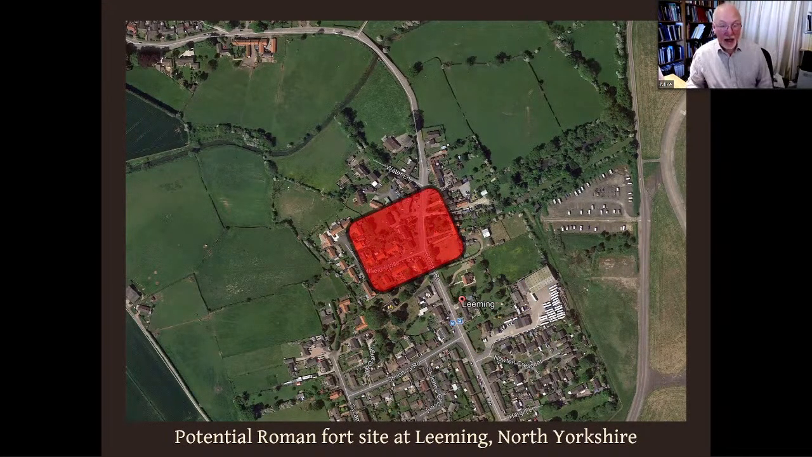Sadly, when all that housing was built, no archaeological work was done. It was done too long ago. We're currently attempting to identify local landowners with a view to doing geophysics in the area around the houses. We might be lucky. That appears to be the best site, but there's just a chance we might get some indications of Roman activity around there. Watch this space.